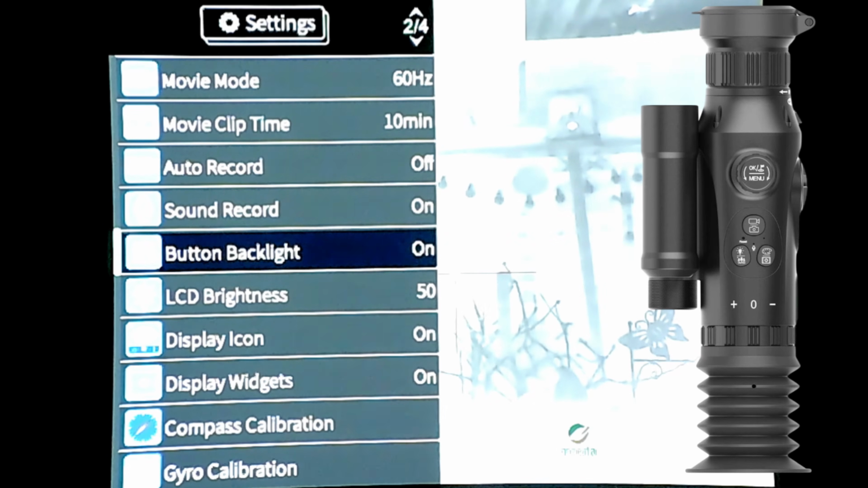Sound record on. Backlight button. Now this is for the buttons on your scope, so at night time they'll highlight and you can see where the buttons are, which is a good idea. It doesn't really affect the brightness too much that animals can spot it, but it helps you to see what buttons you're pressing.